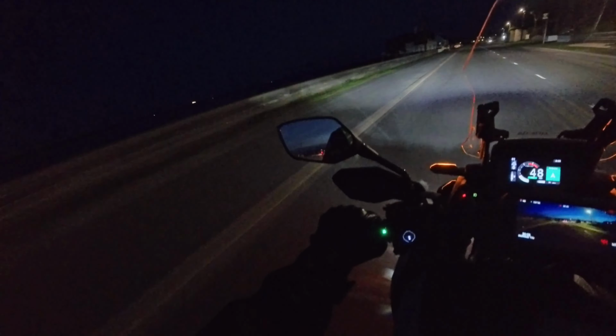Actually driving, well, I'd come from Bangor. The little village I'd driven through there was Groomsport. I'm now coming into the town of Donaghadee. And then I'll just be turning around and heading back home. Just a quick trip out to try out the lights.